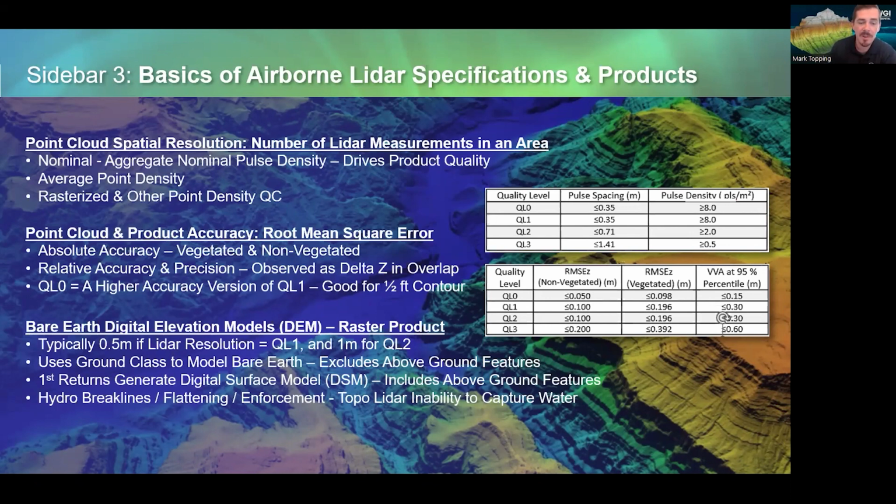We're also looking at pulse spacing. So this is the average distance between pulses. Some LiDAR sensors collect points with a poorer distribution of points. So quality level 0 and 1 are looking for 0.35 meters between points or better, and quality level 2 is looking for 0.7 meters or better.